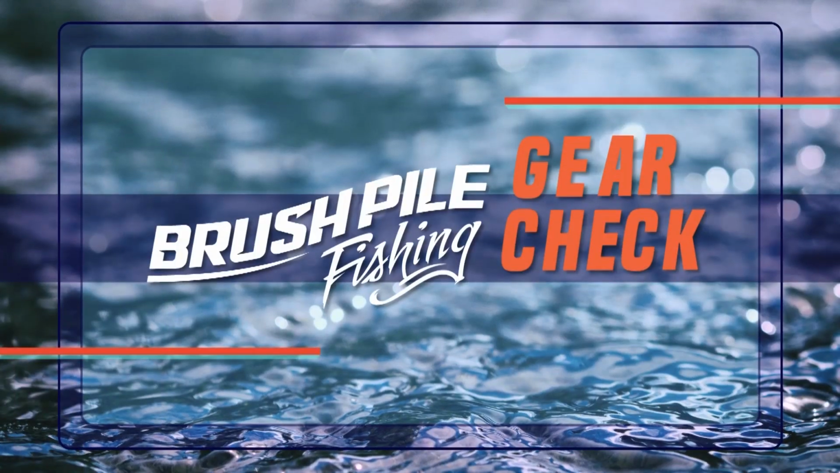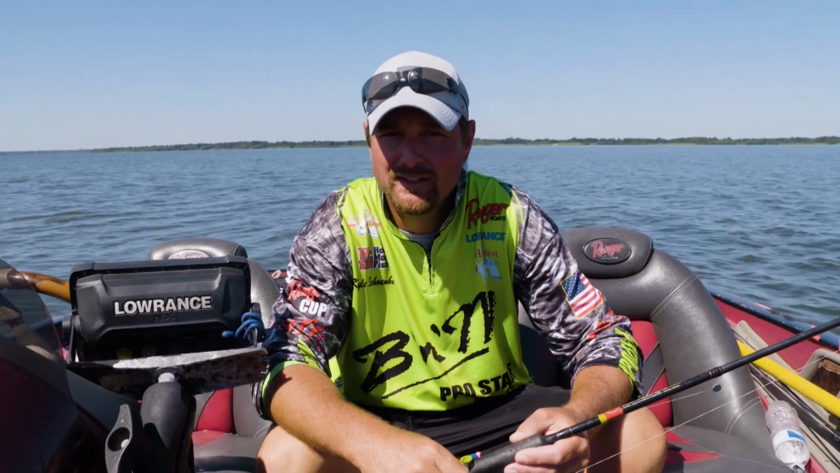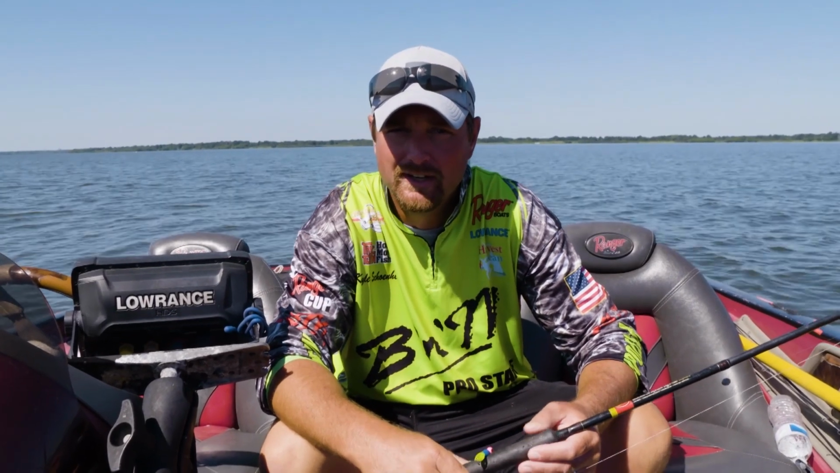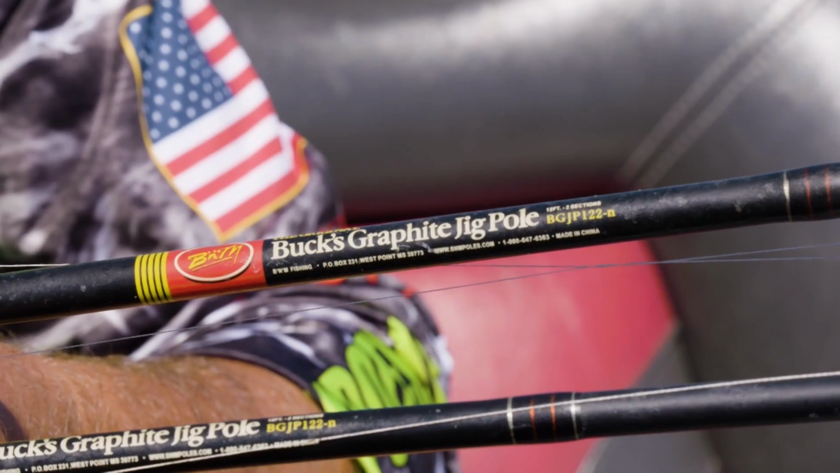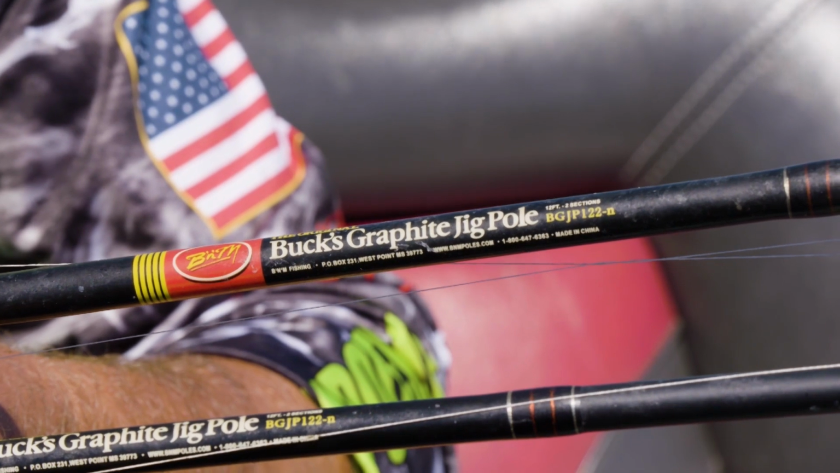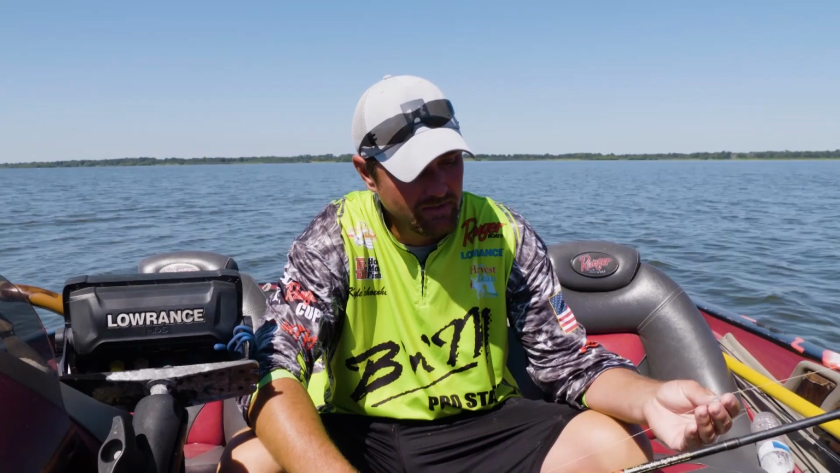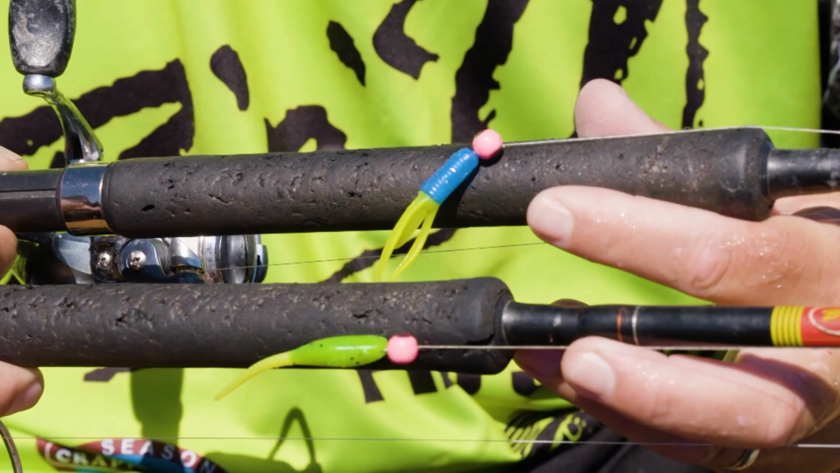And now, the Brush Pile Gear Check. Hey guys, I'm Kyle Schoenherr, B&M Pro Staffer, and this is the Brush Pile Fishing Gear Check. Today we're using probably one of my go-to rods, the 12-foot B&M BGJPs. We're using braided line, fishing heavy cover, a 1/4 ounce barrel weight, and Bonehead Tackle jigs.